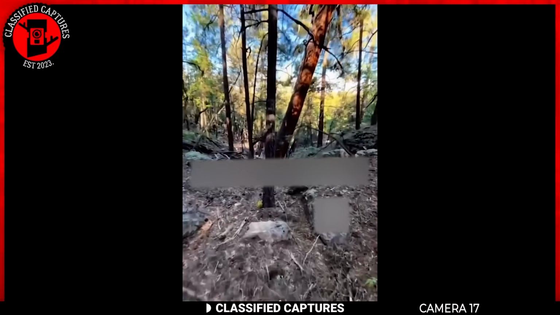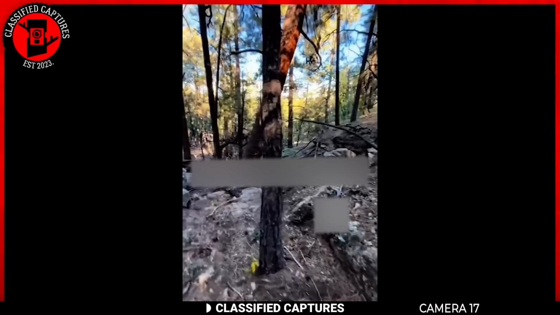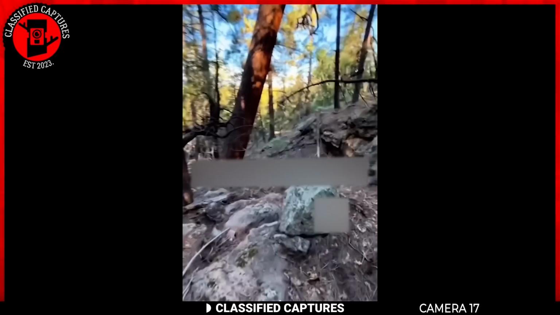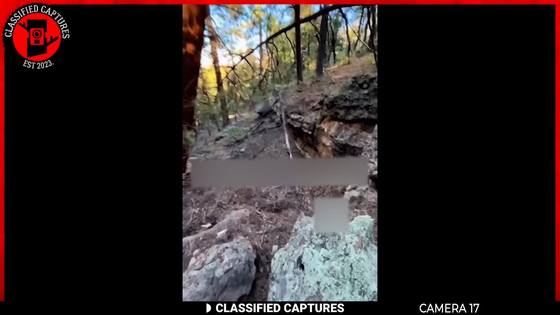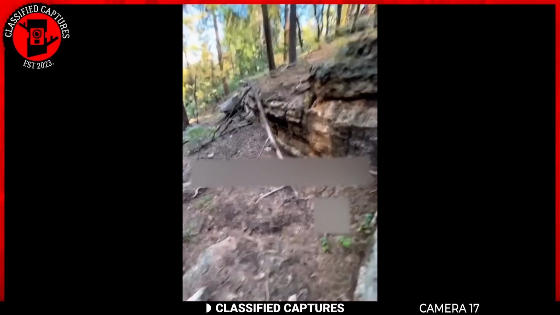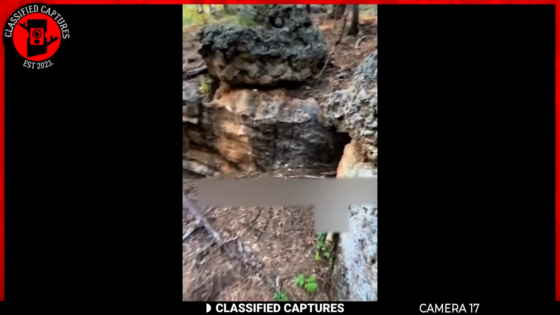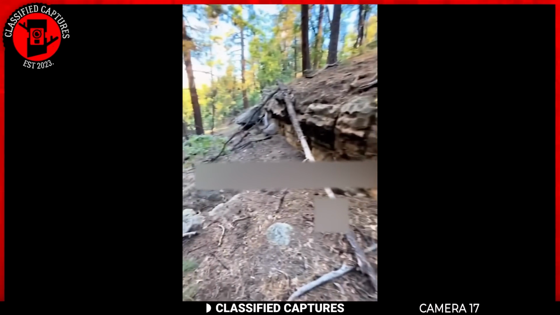A woman was out hiking through a wooded area when she stumbled upon this giant rock formation that bears a striking resemblance to an alligator's head. We've talked before about these mysterious rock formations that seem to look like creatures, and the theory behind them is fascinating. Some believe these formations could be ancient creatures that were somehow petrified over time, turning them into stone. What do you think? Could there be more to these rocks than meets the eye, or is it just nature playing tricks on us?